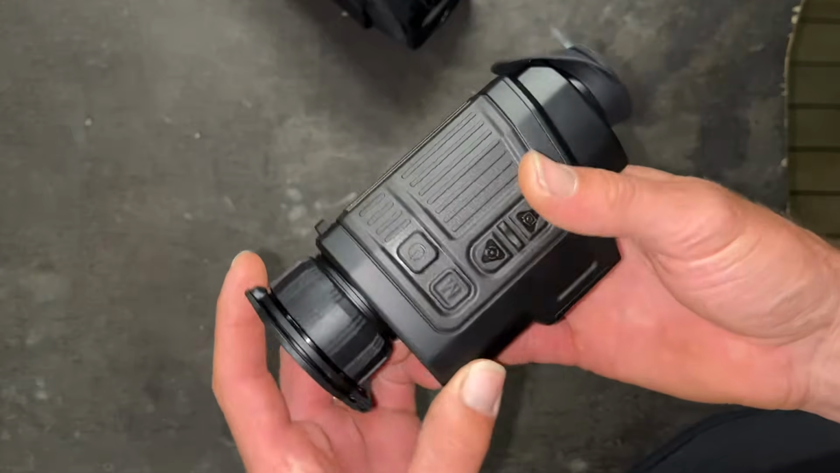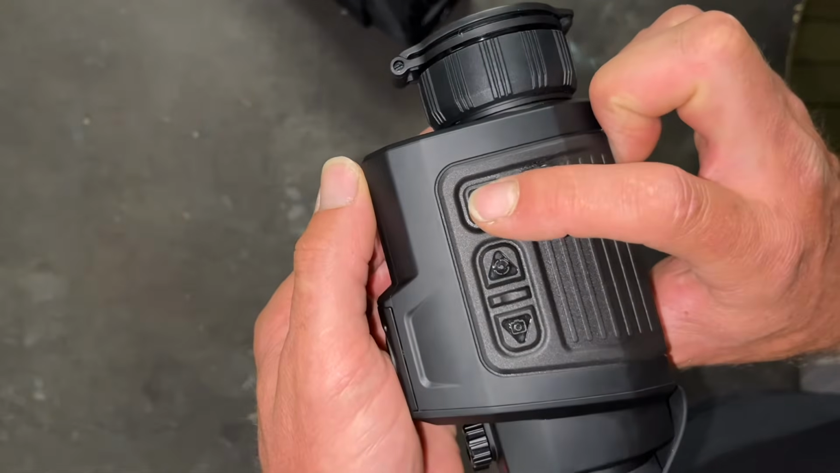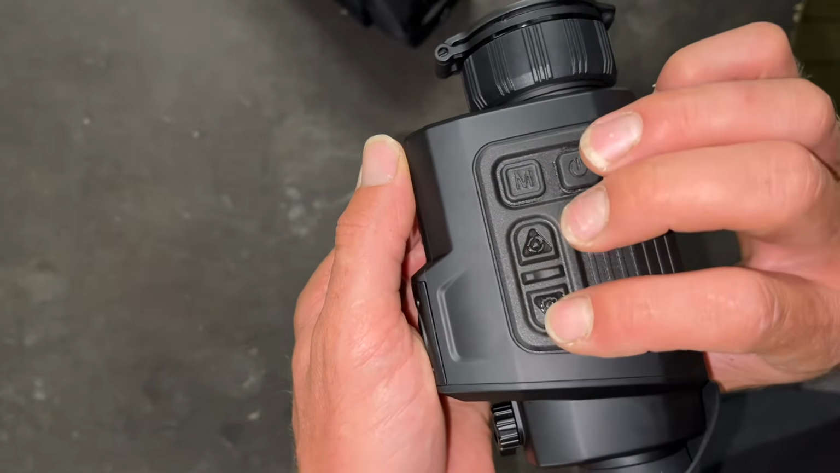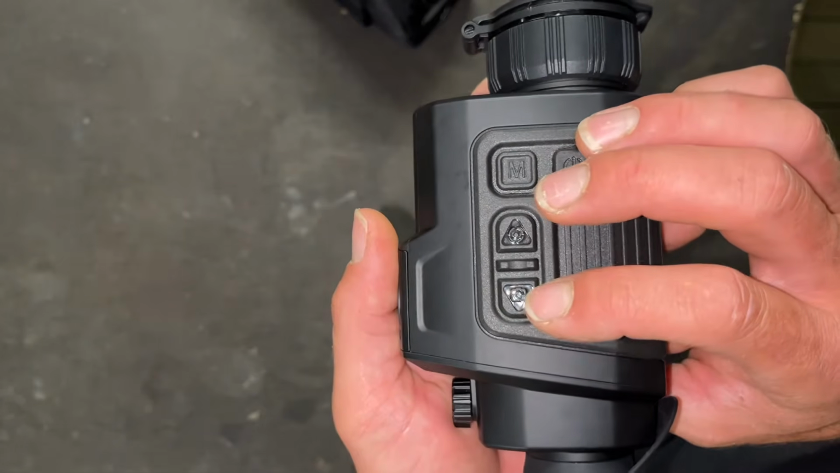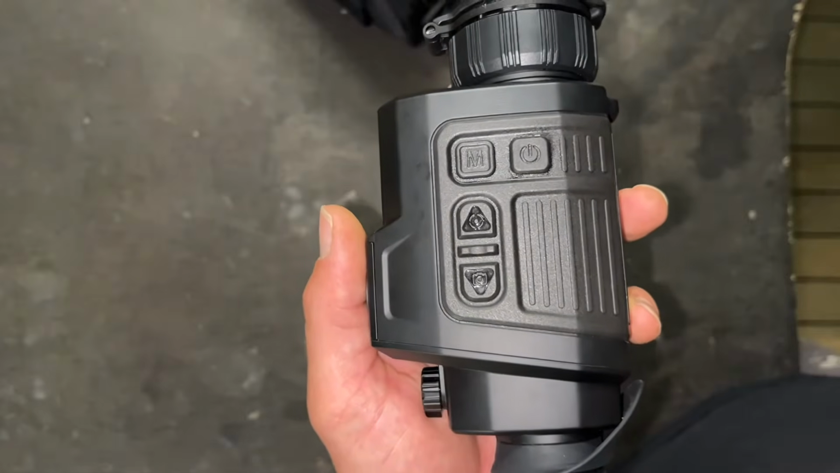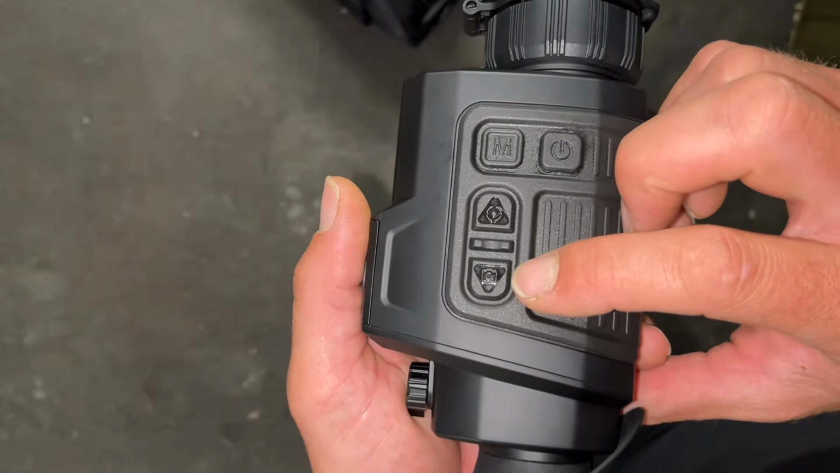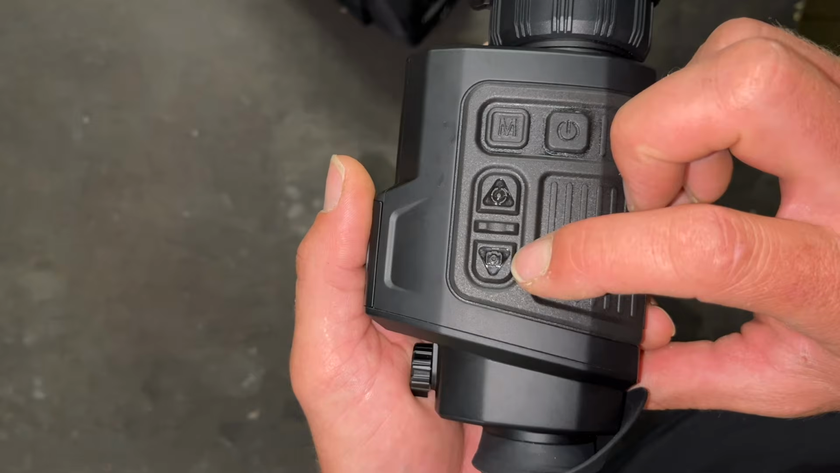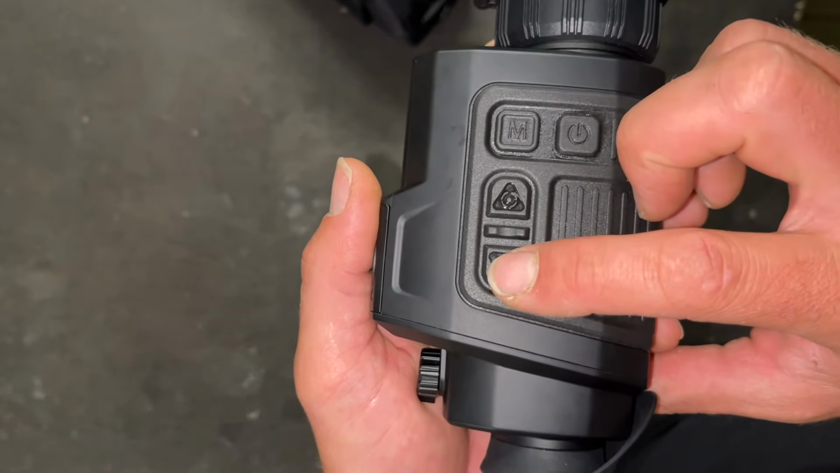So yeah, now we've got your power button here and your mode button. Now there's your ranging button or your up arrow, and then there's your record or your picture button. So unfortunately they still haven't changed the options here. It'd be good to see them have a one press to record and press and hold to take a picture, but they've still got to take a picture with a quick press and you press and hold to record.